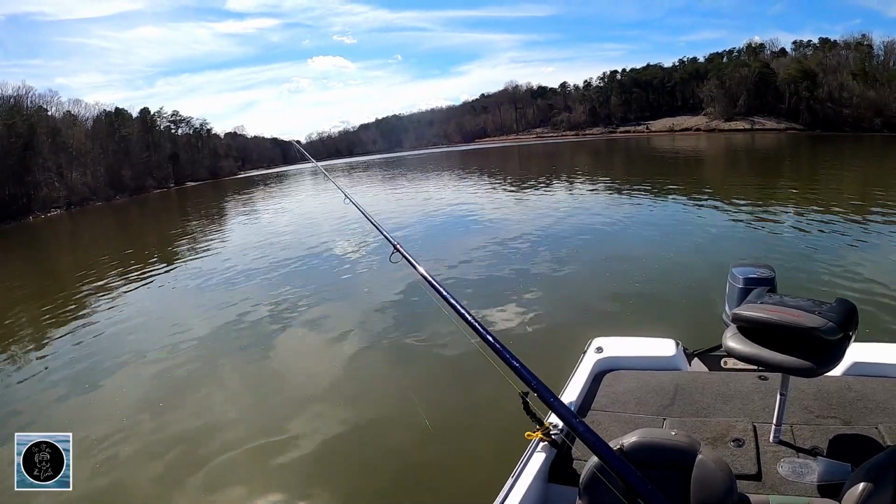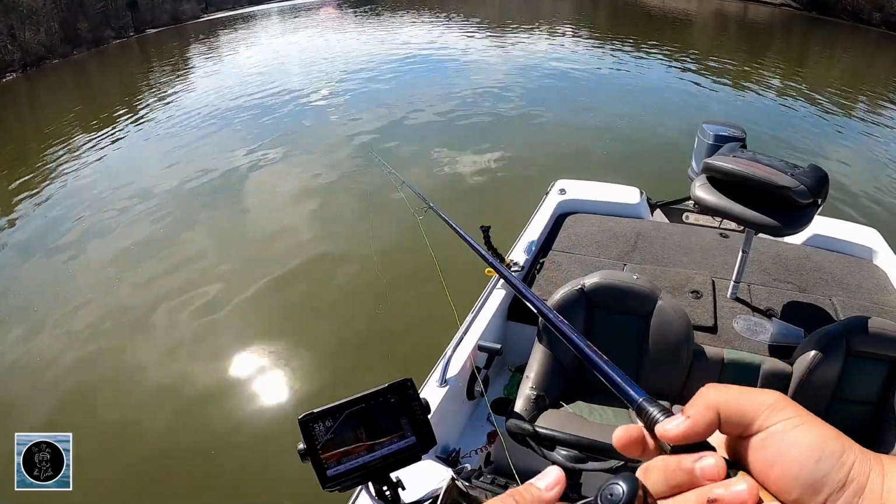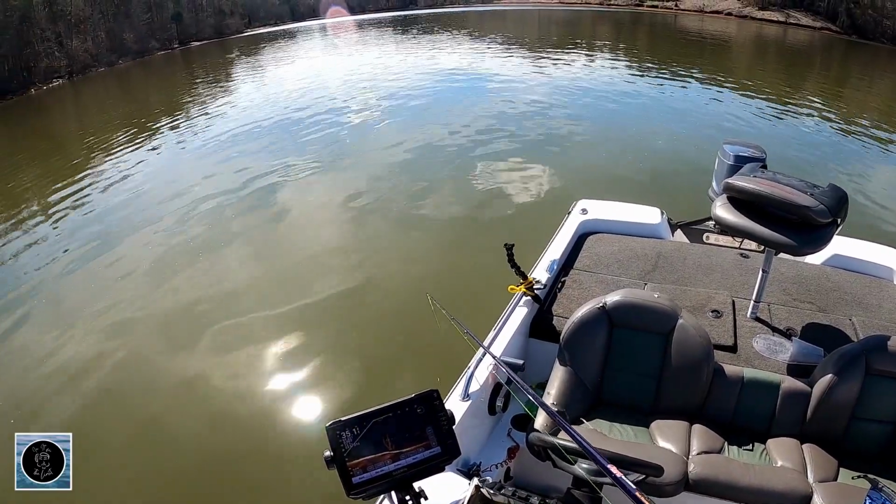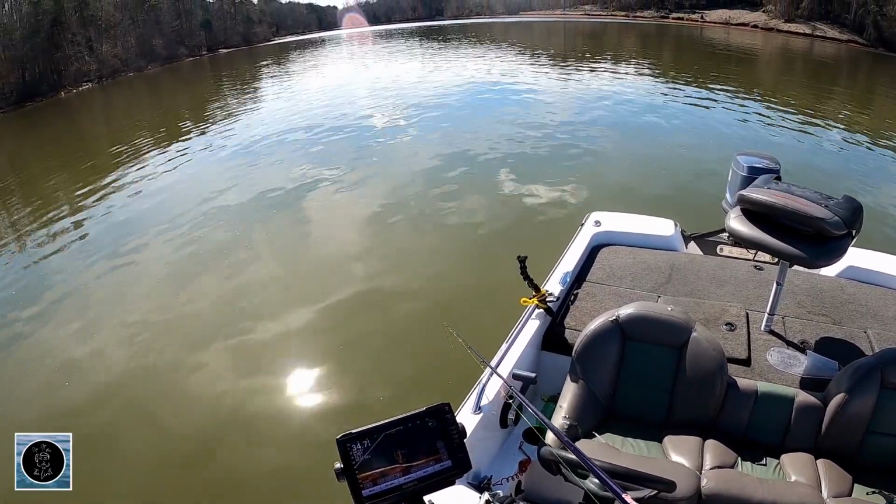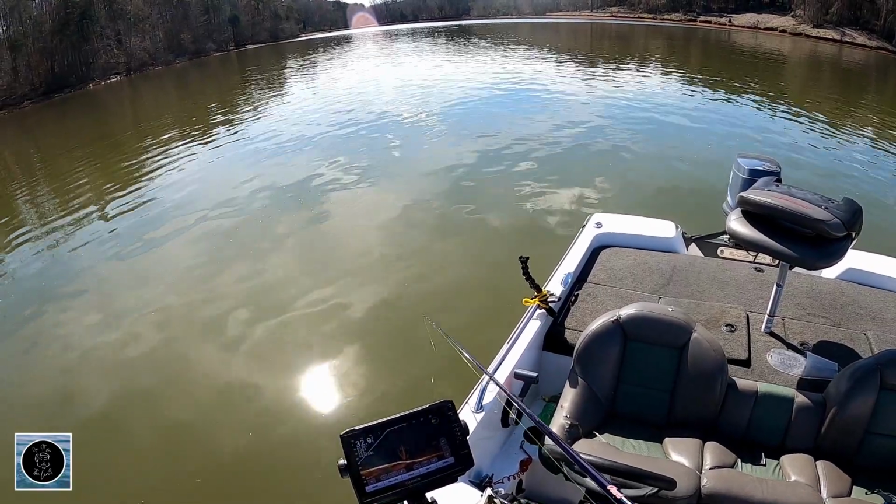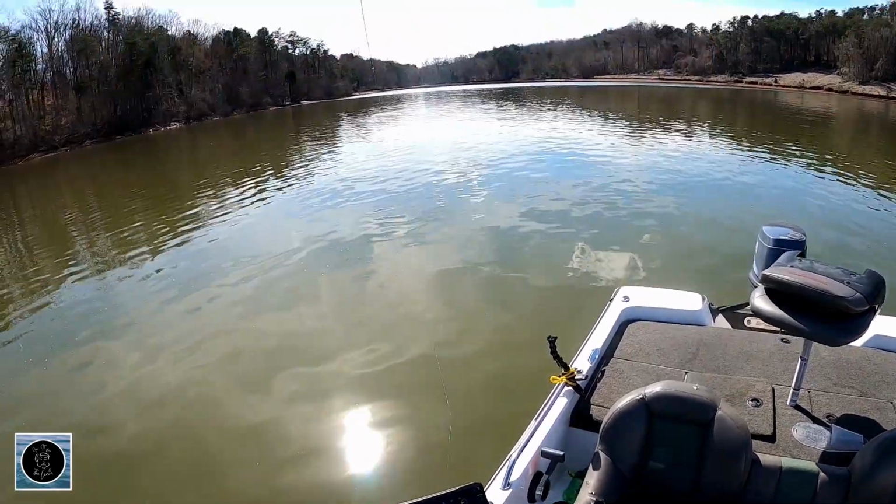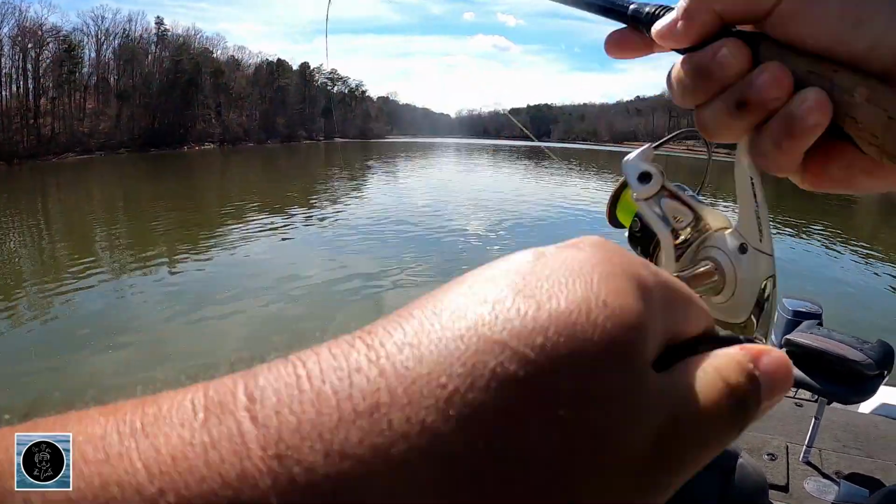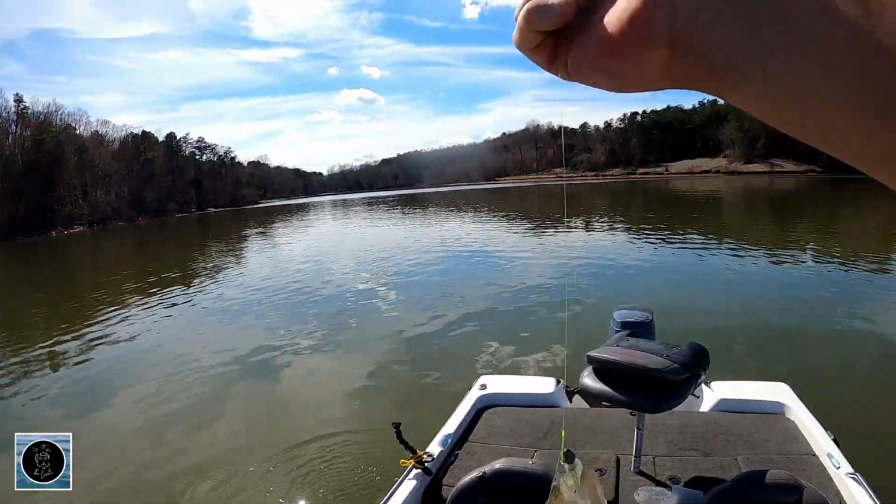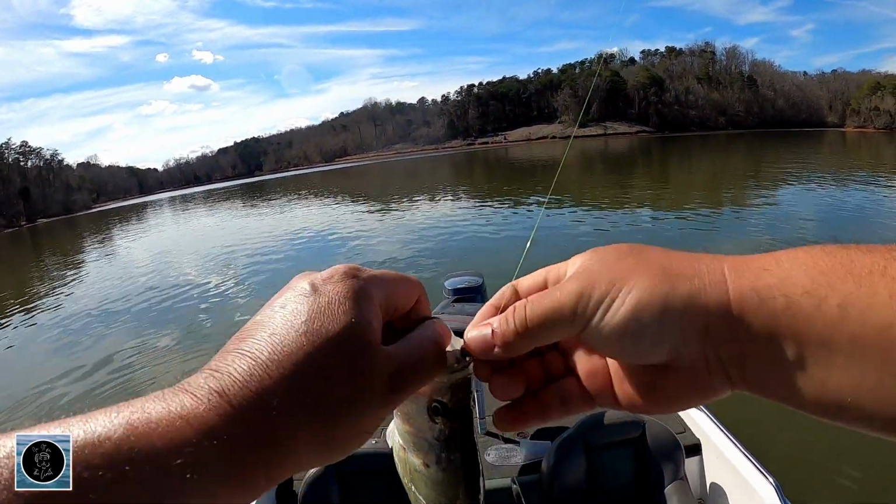So I'm gonna swing it just right in the middle of that skull, see what happens. Missed one. And let it drop back down. So let it drop back in. Got bit again that time. There we go. Got hit 3 times there before I got one. They're kind of swinging at it. Yep. So just like that last place, they're spread out, kind of still skulled up, but they're a little spread.